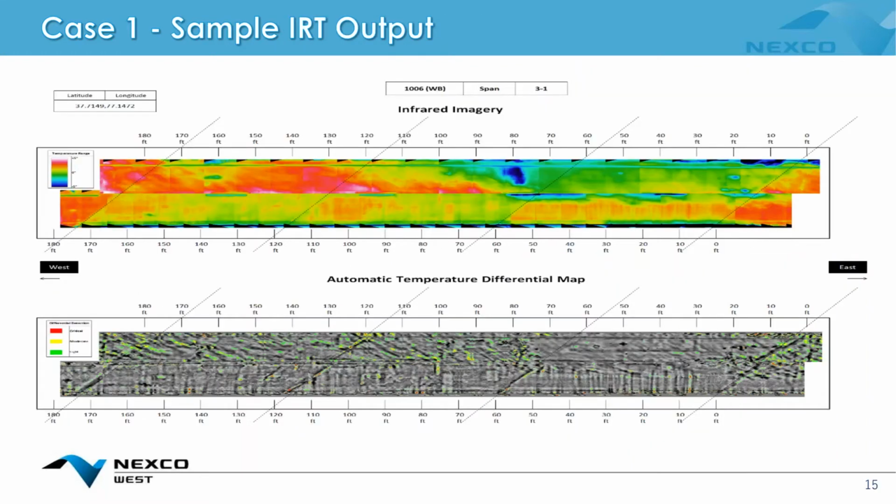And so we generated per bridge an infrared deficiency map and a visual deficiency map. So this example was a 2-lane bridge, and you can see our raw infrared image on the top and that automatic temperature differential detection on the bottom.